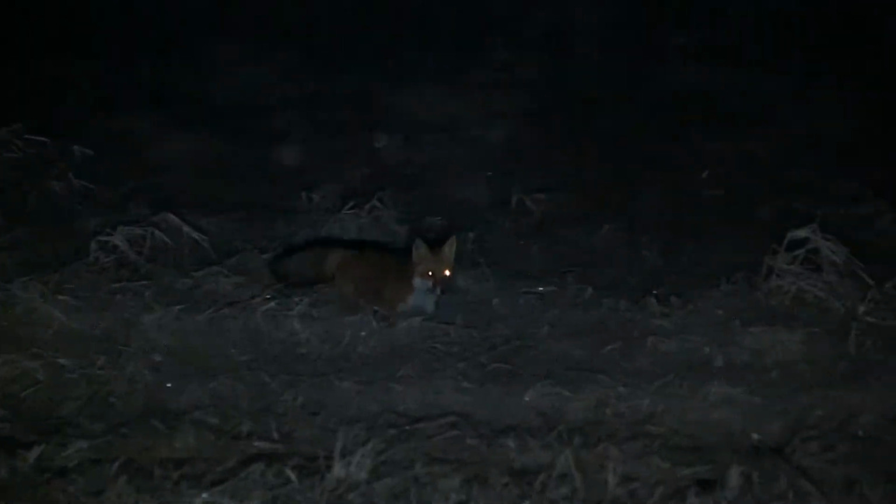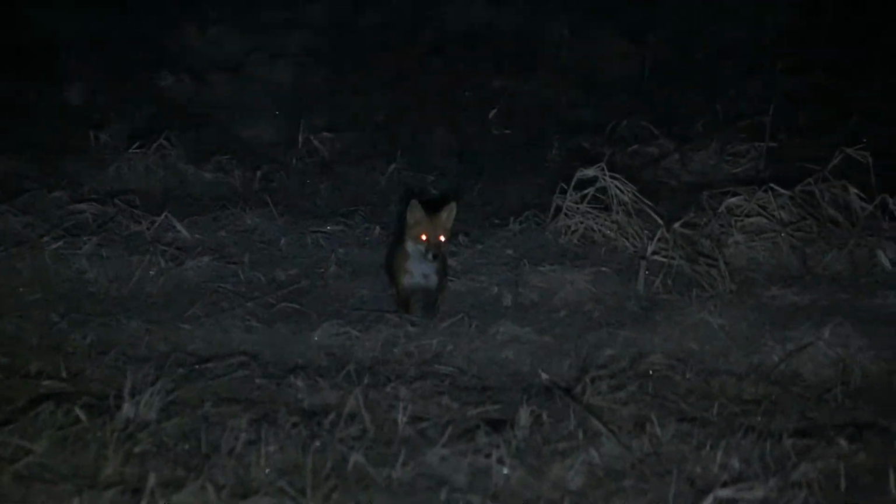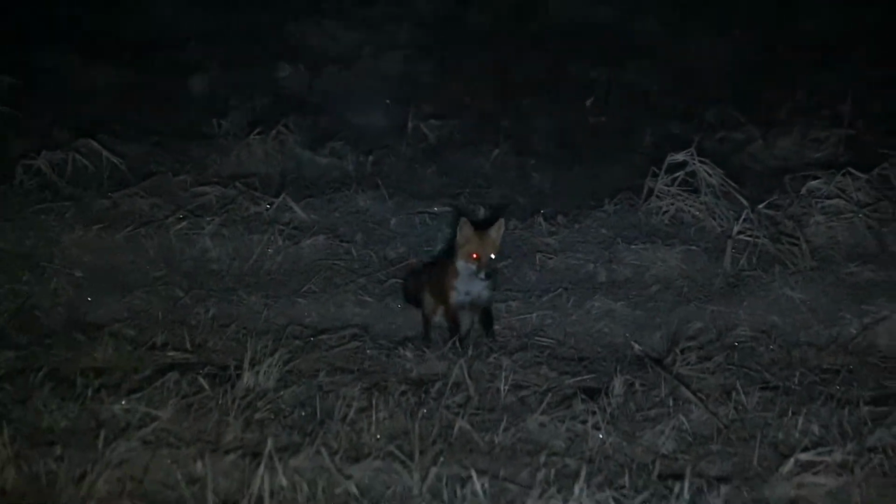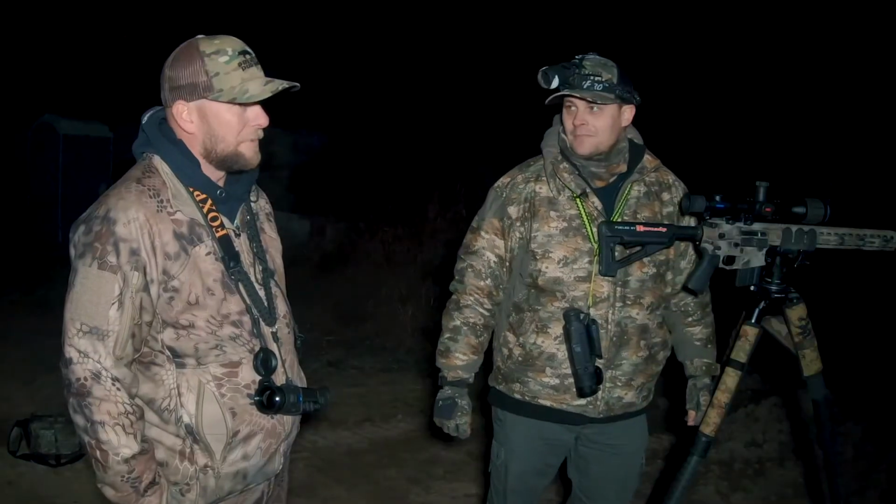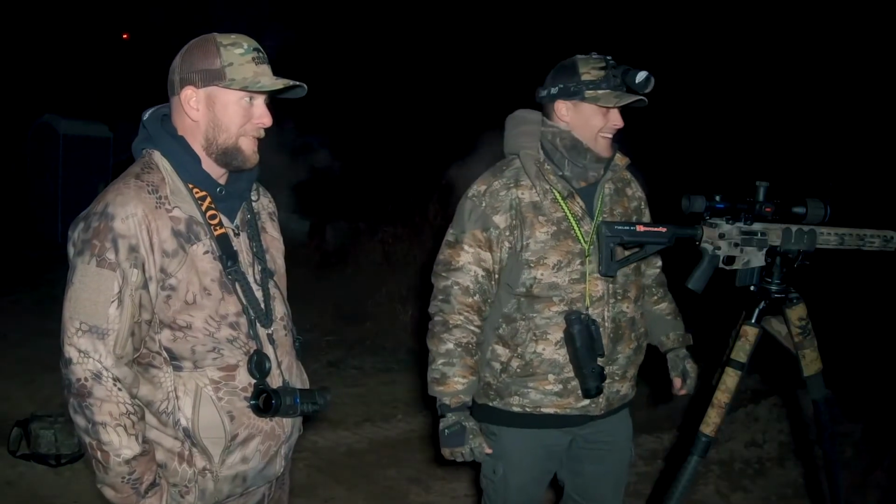Here he comes. That's the biggest thing we've taken from you coming the first year: as soon as they start to think something, change the sound, and it works. You gotta keep them moving every time. If they stop, something's wrong. Yeah, keep them moving. I kept thinking every time he'd stop and turn his head, you gonna shoot this thing or what, bud? That's Dustin. I was like, you ready? He said, yeah. I was like, all right. That's awesome, man.